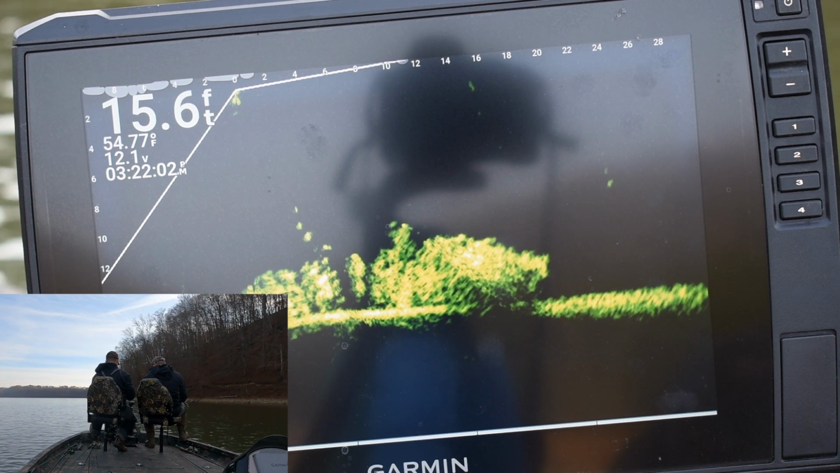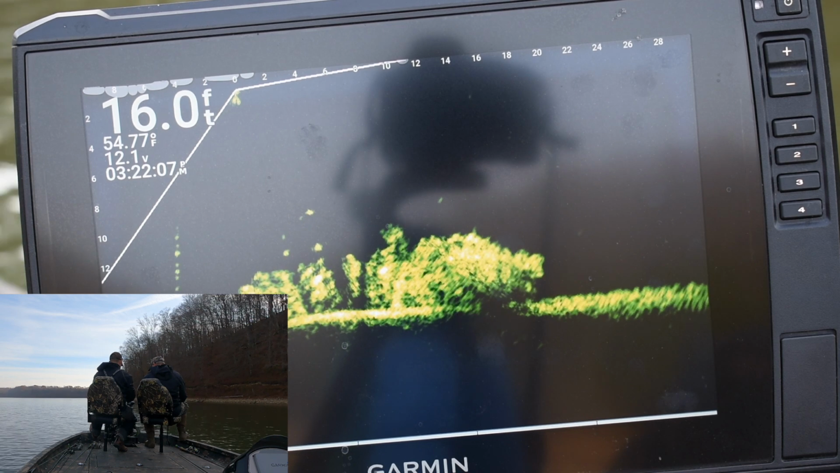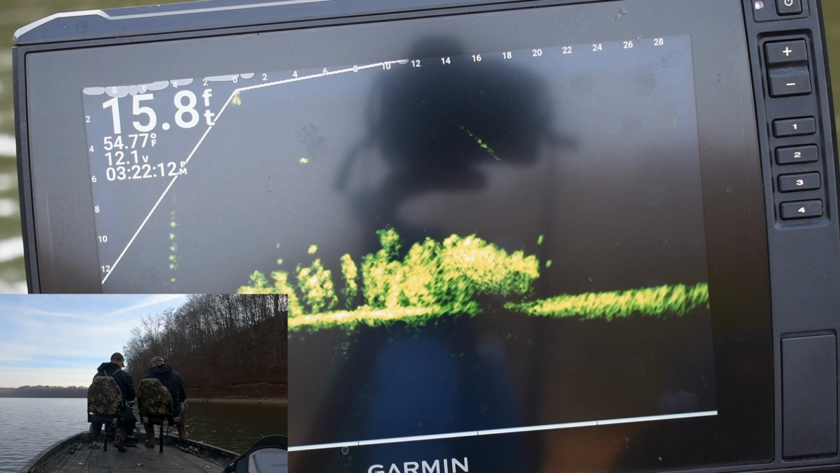Now come on. Drop her down. You just don't reel, just raise your rod tip, you've just gotta raise it slower.